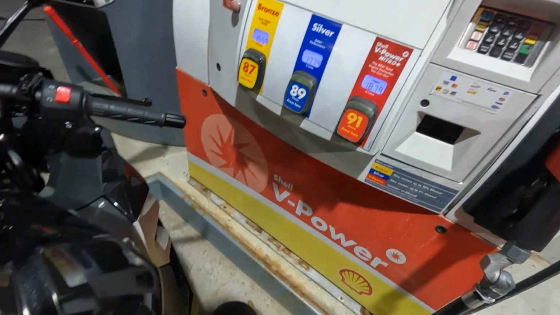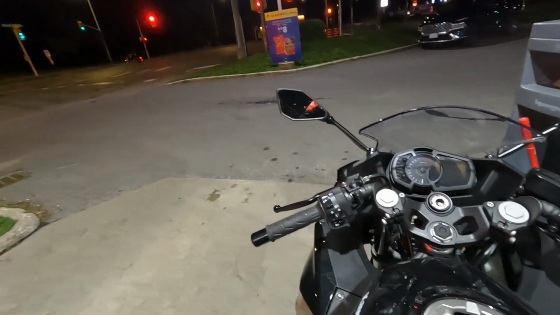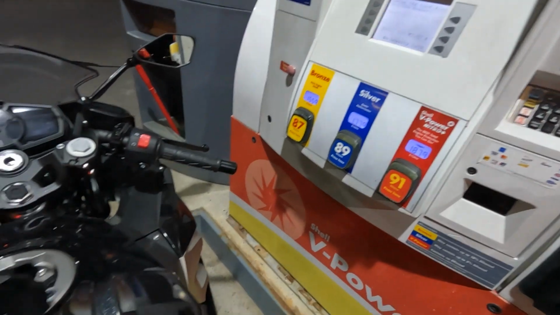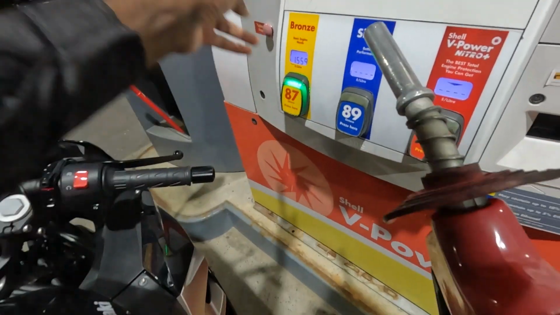This is my first time trying to open the gas cap. I get it open and then the key is sticking. Couldn't get the key out, so I say, you know what? Forget that. Try and pump the gas. So pull out your wallet, swipe, put in my little fuel.